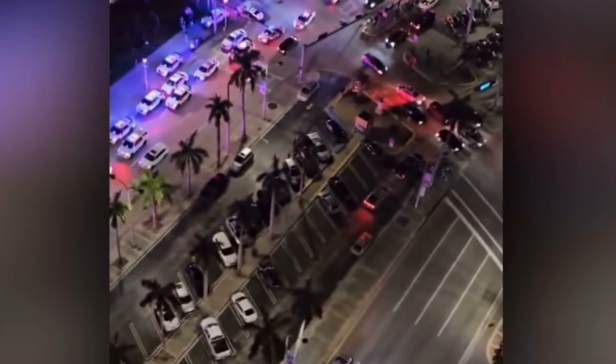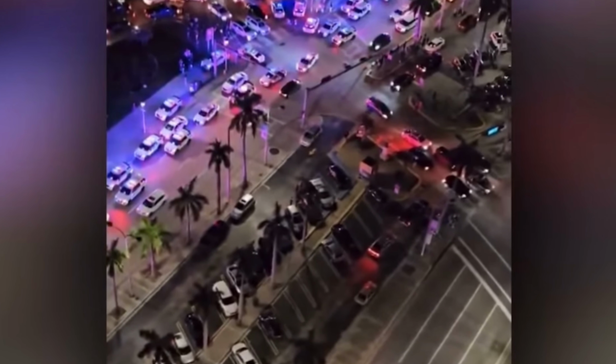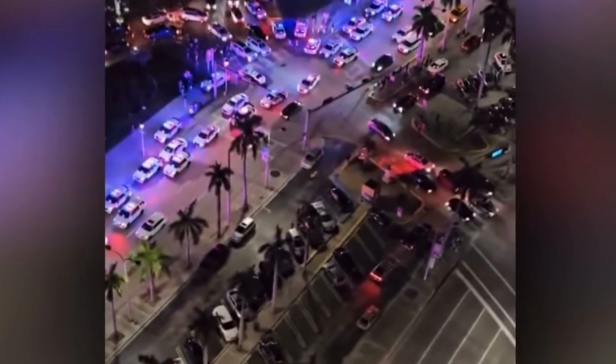But because of how many police cars and officers showed up, Miami residents and online viewers began to speculate that the police and government were trying to cover something up. Because why the hell would you ever need this many police cars for only 4 children breaking into a mall? It just doesn't make sense. And why were there so many flight cancels and delays?